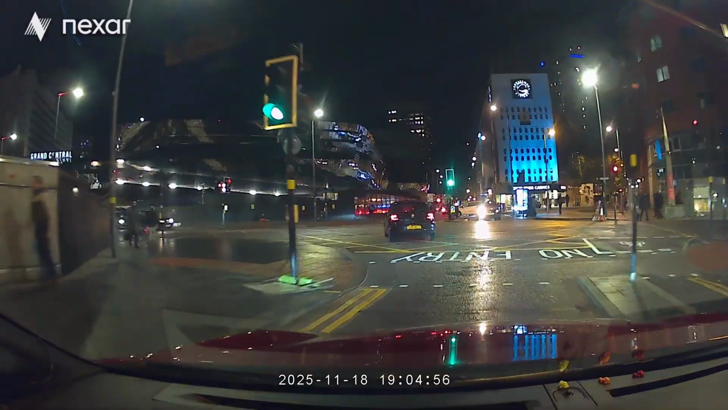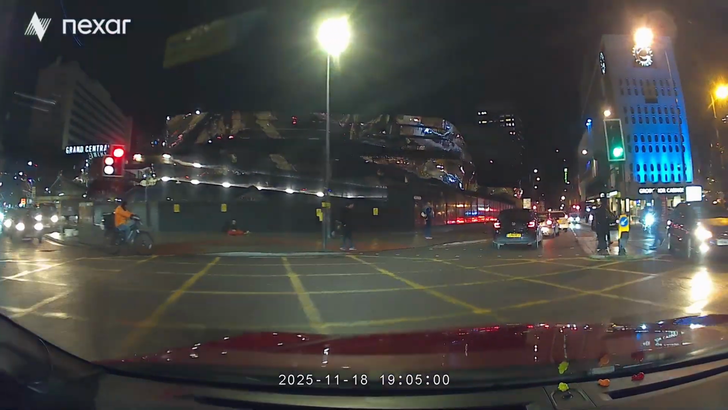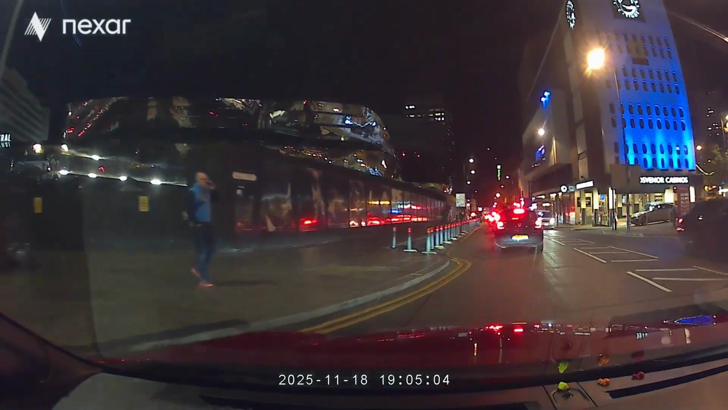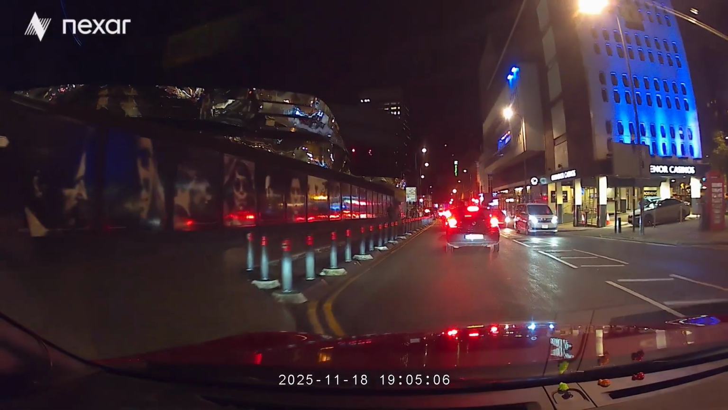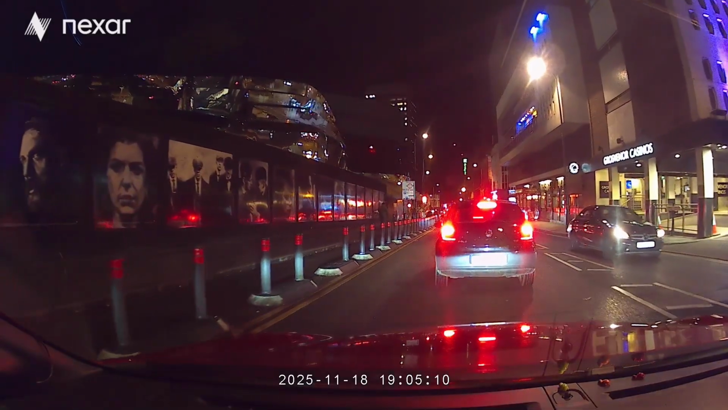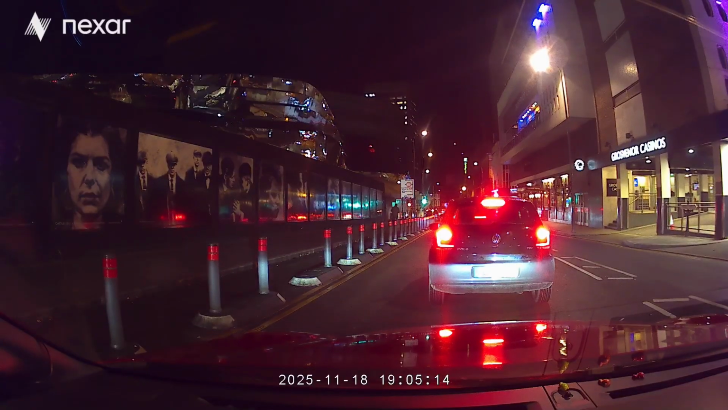And they were very keen to get going. They were. And you've got people who could cross over there, that's another hazard. That's right. There's a lot of people pictured along here now.